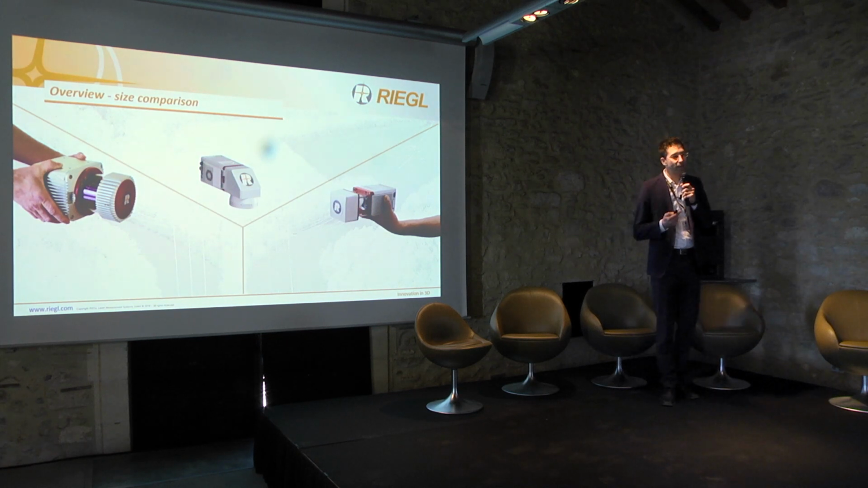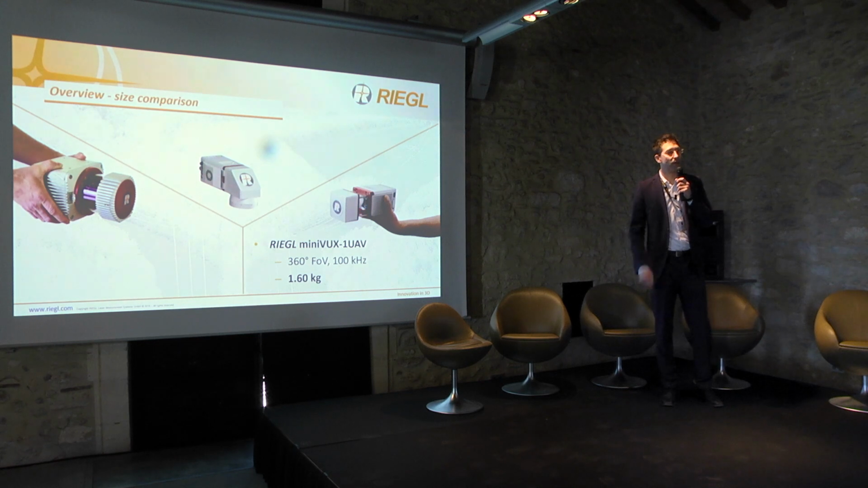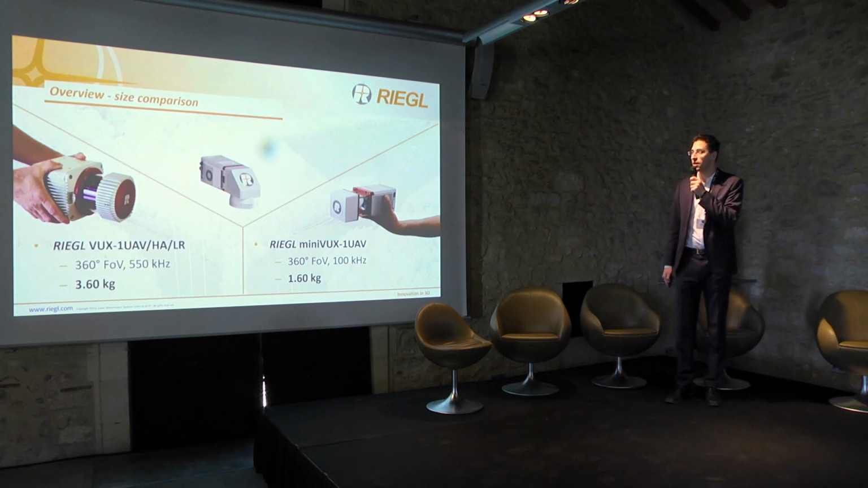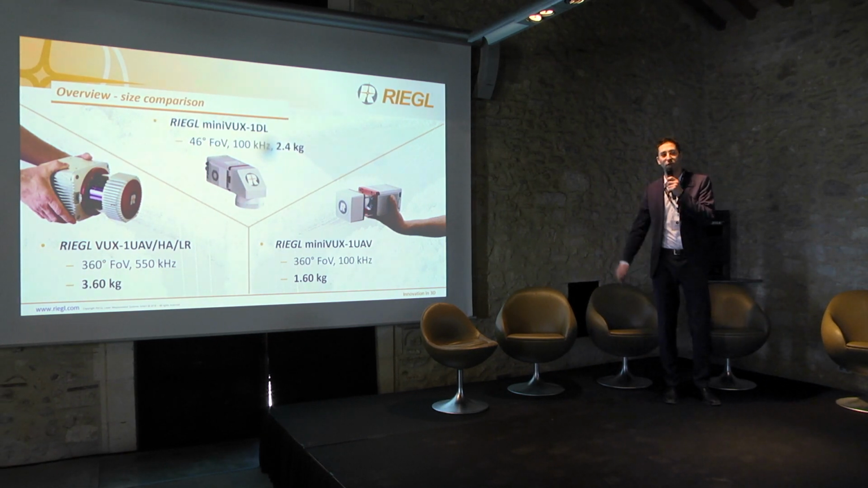The key figure of all these systems, especially for unmanned purposes, is mainly weight. So if we take the MiniVUX-1 UAV, just a single sensor, not the system specification, we're talking about 1.6 kilo, about 3.6 kilo for the VUX, and 2.5 or 2.4 with the MiniVUX-1 DL.